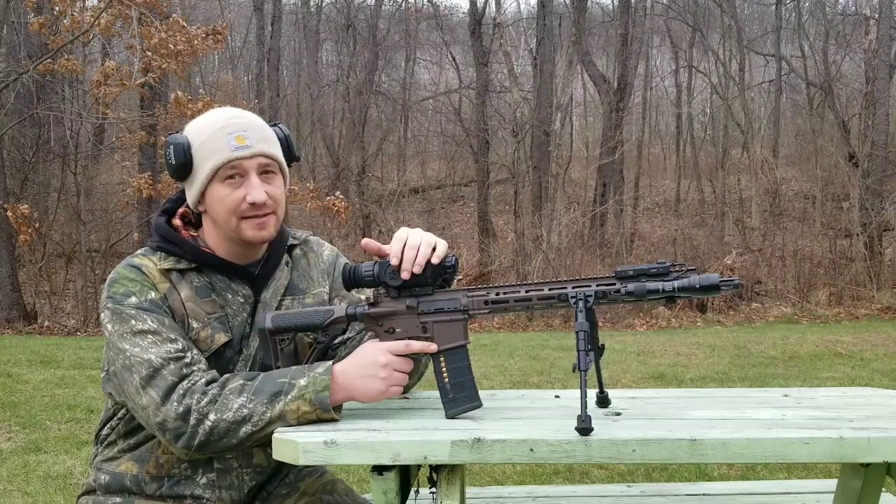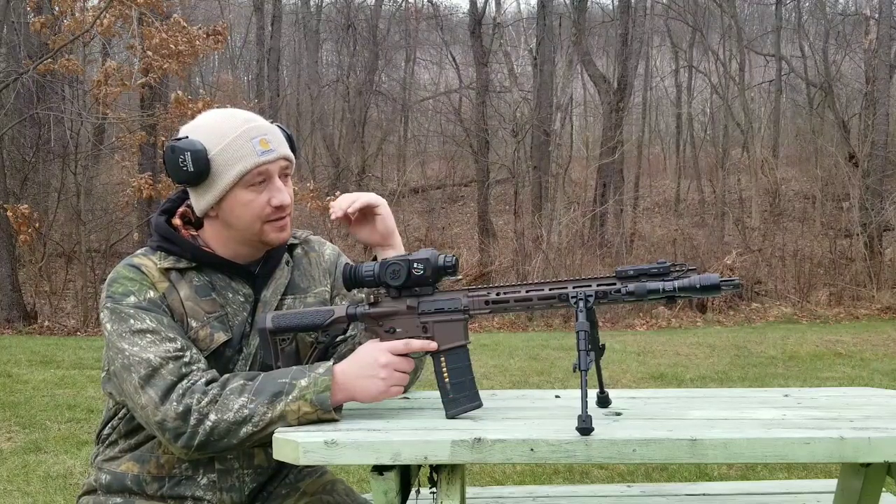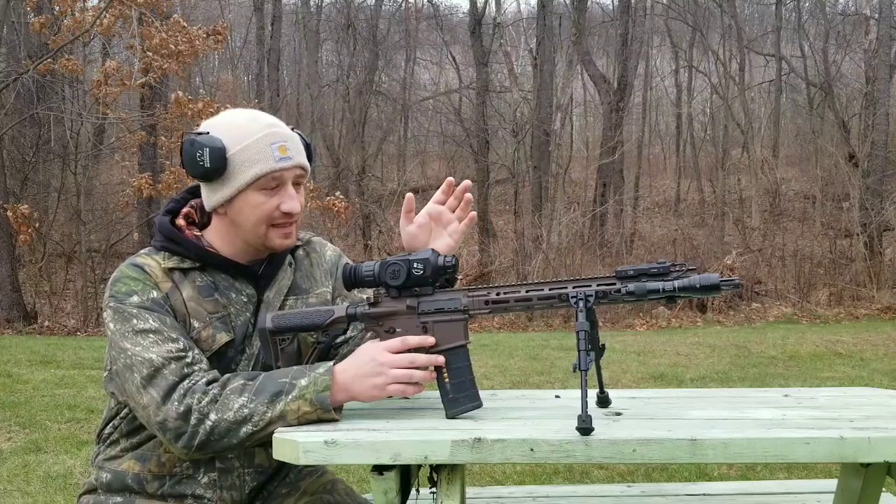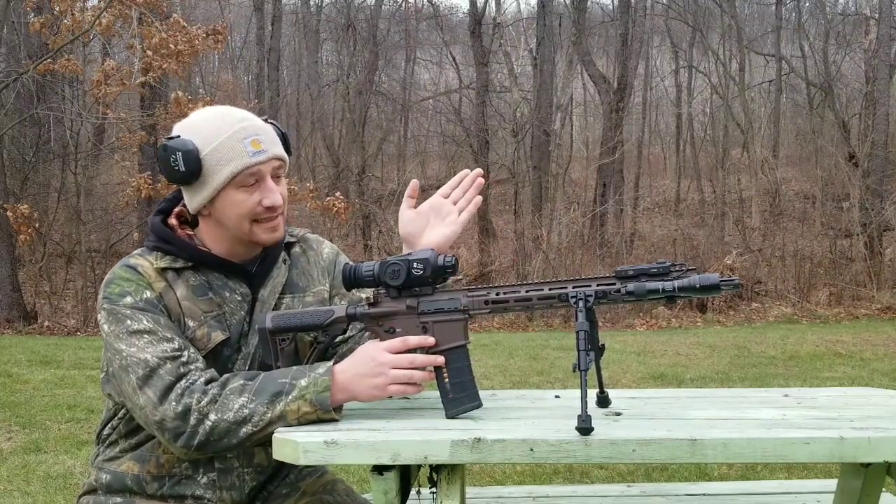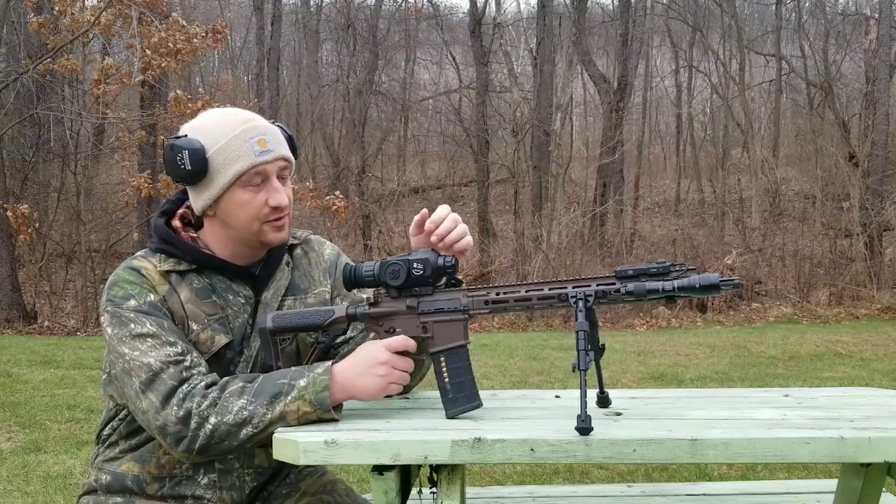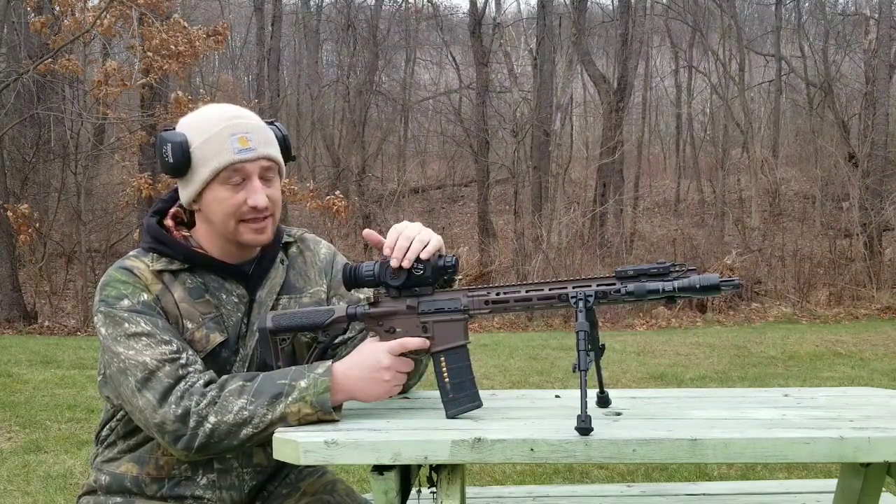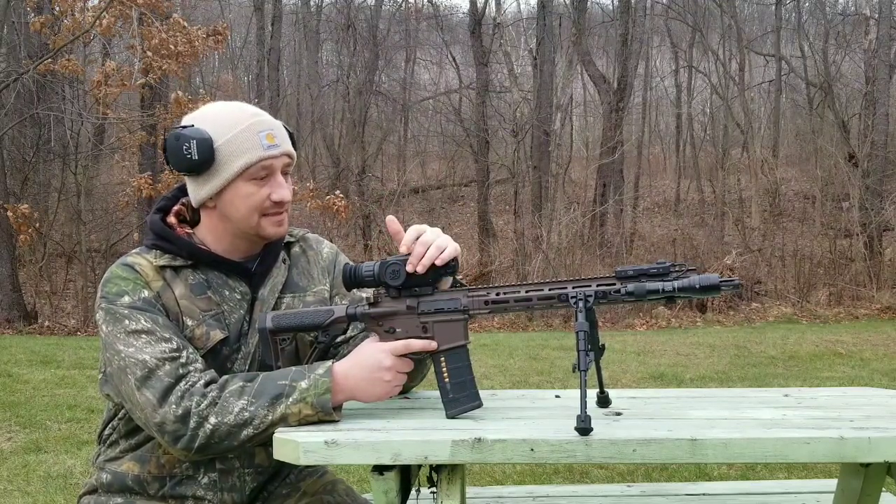It does have a microphone on it. It has recoil activated video, so you could set a timer that will record, I think the most is about 30 seconds before your shot, and then you can extend it. I haven't tested out the max limit of extended, but you can extend a certain period of time after your shot as well. So the recoil will start the recording, but it will record before it as well. So you don't have to always have it on and recording, taking up your SD card space. So it'll save some space that way.